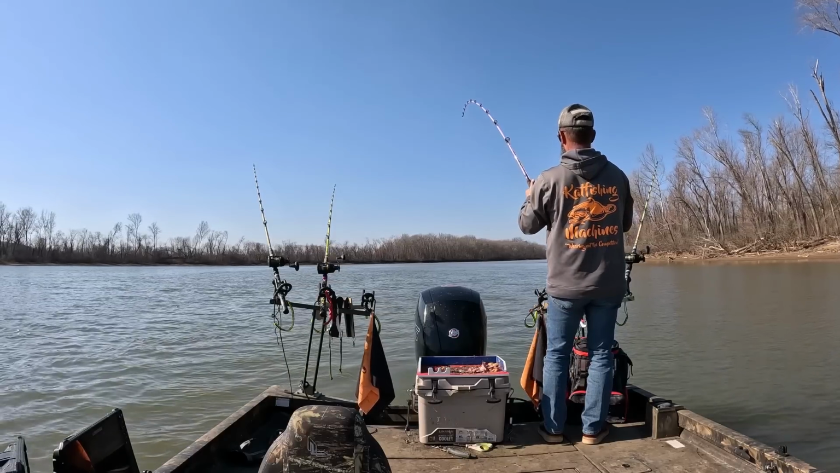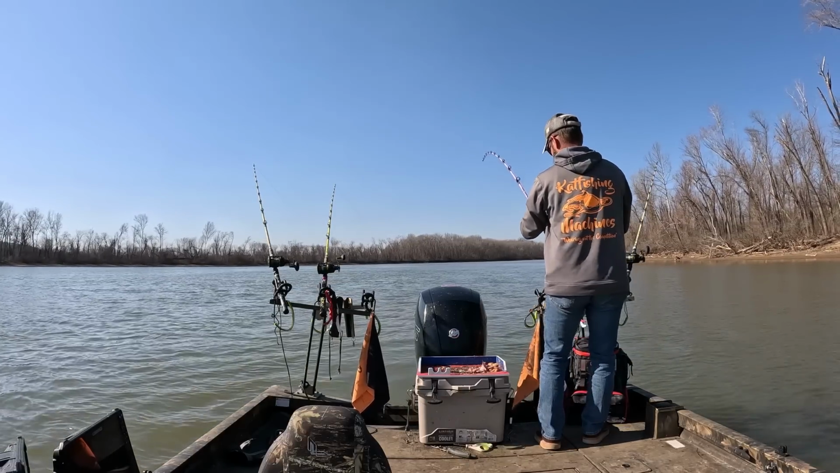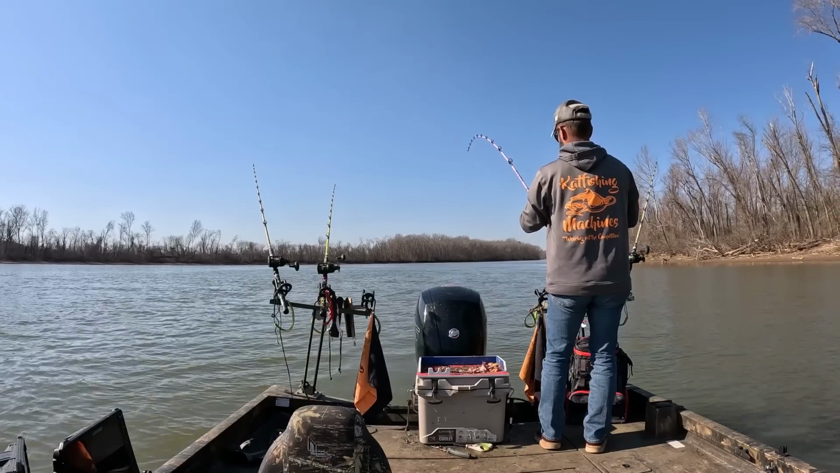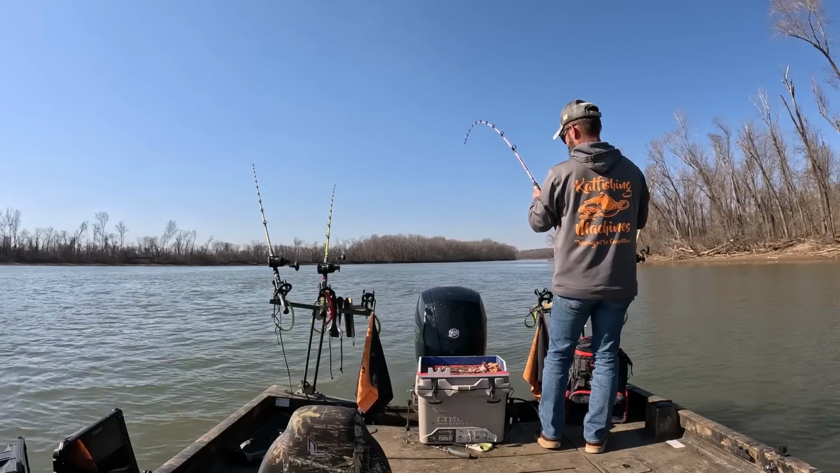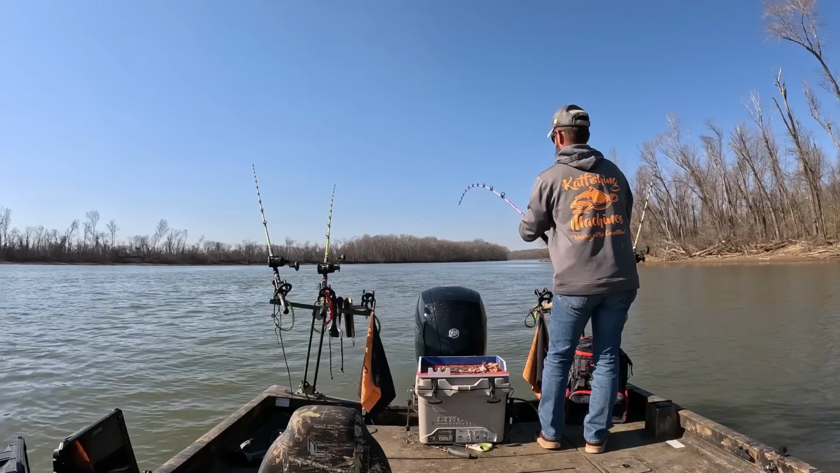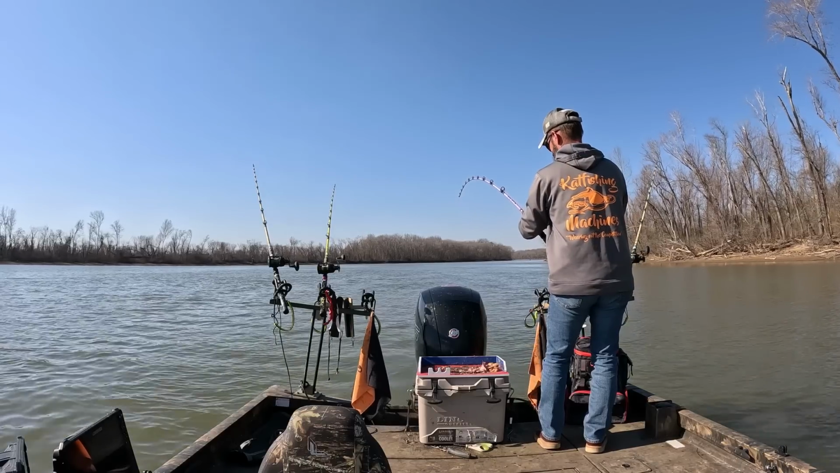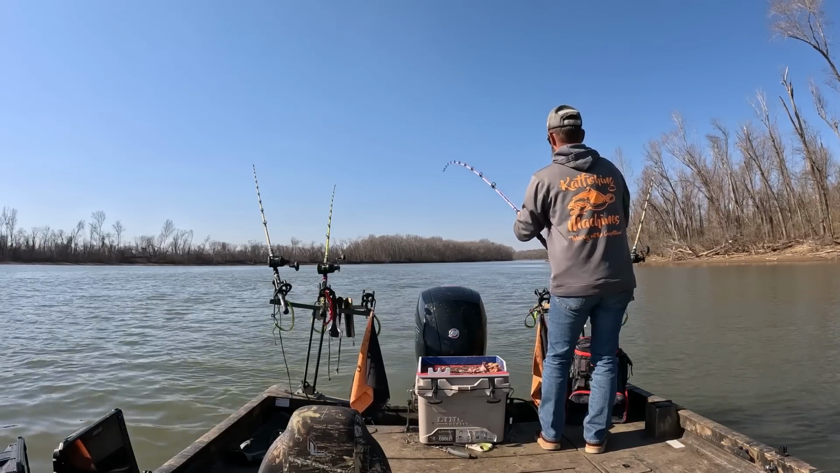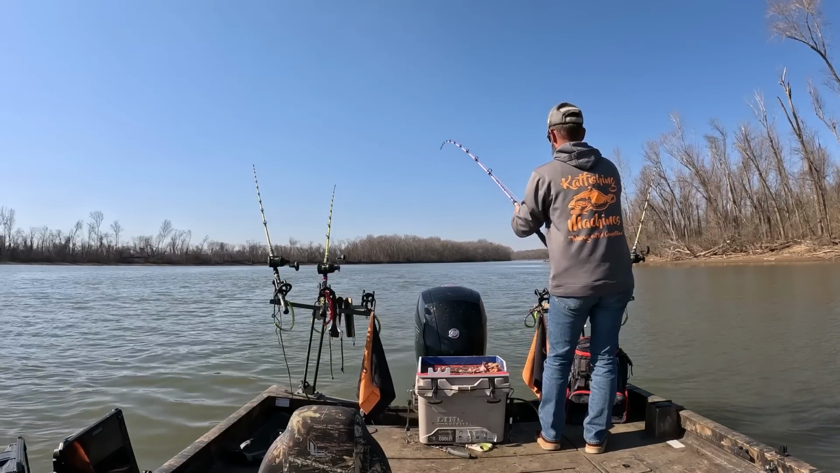I don't know how good, but this is definitely a flathead. I just don't know how good he's got it, but, well, there he goes. I just don't know how well he's hooked because he just didn't take it. I don't know what he was doing.